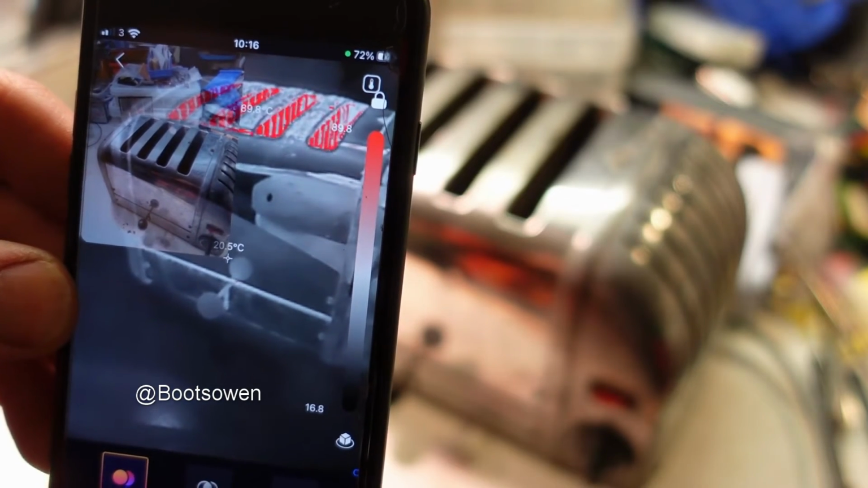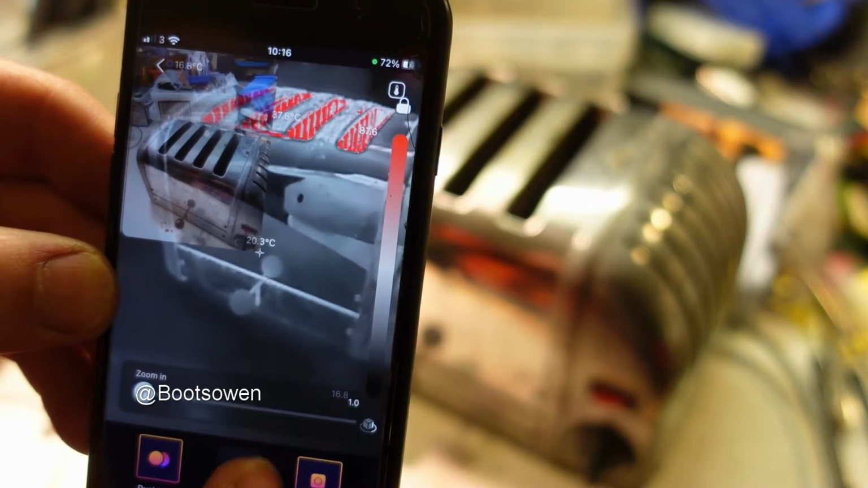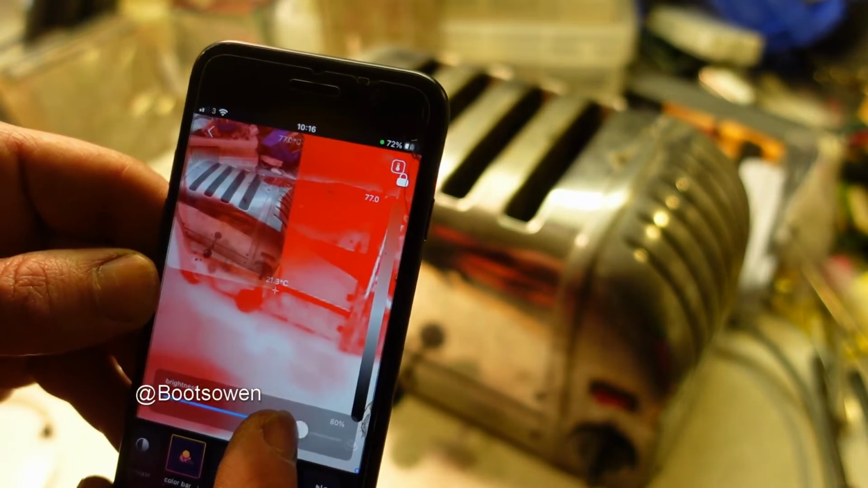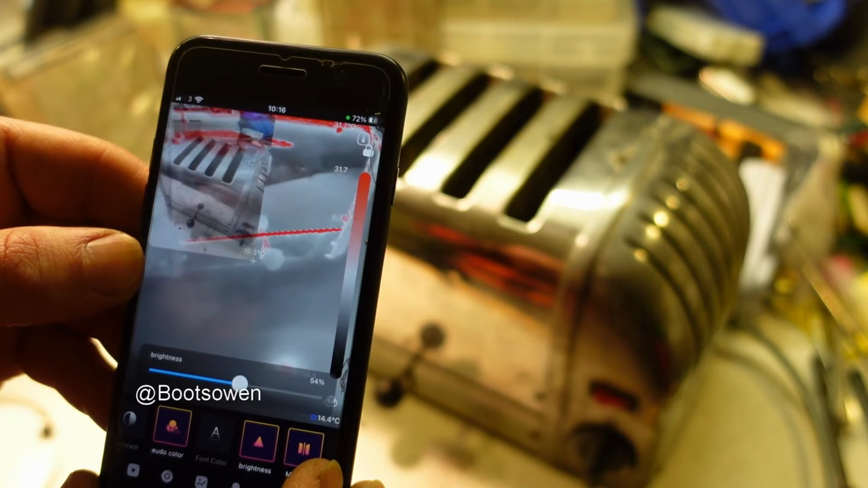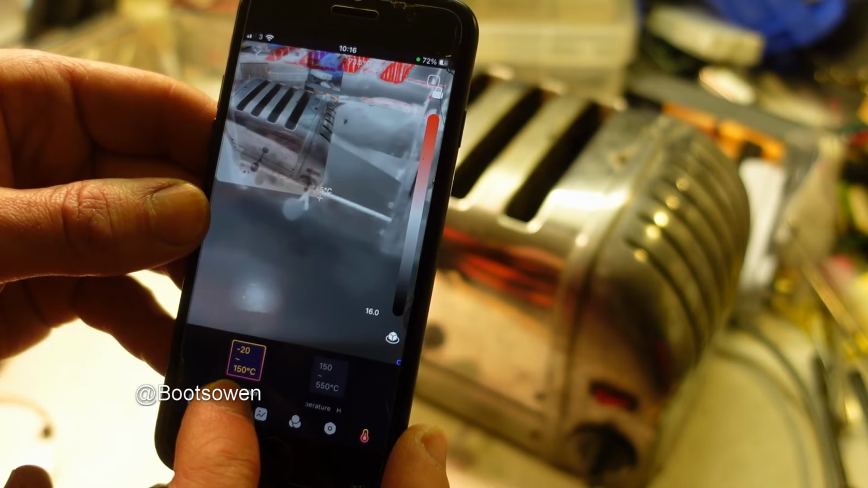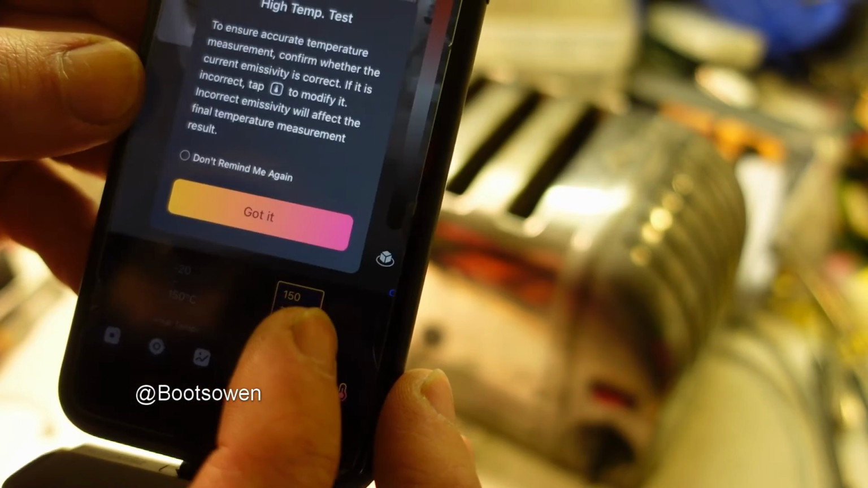Let's just turn off the dual light. I don't know which one I'm on now. Not quite played with this yet. Brightness. So you can play with all sorts of stuff. Mirroring. So that's to turn the image mirrored. There's temperature, so you can have a range there from 20 to 150. You can see that. Or from 150.